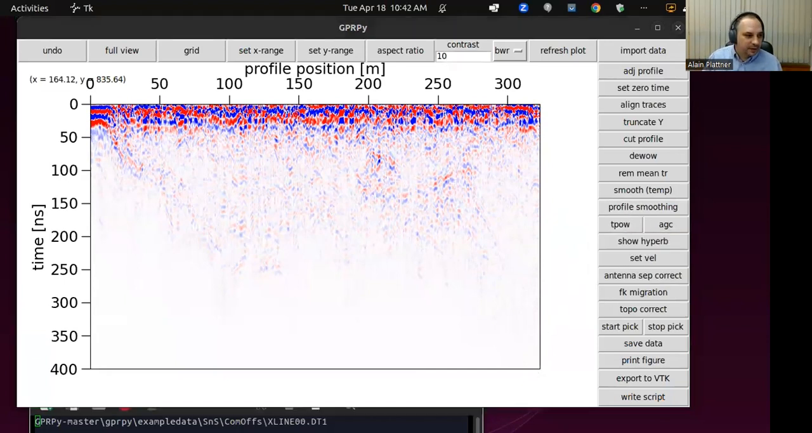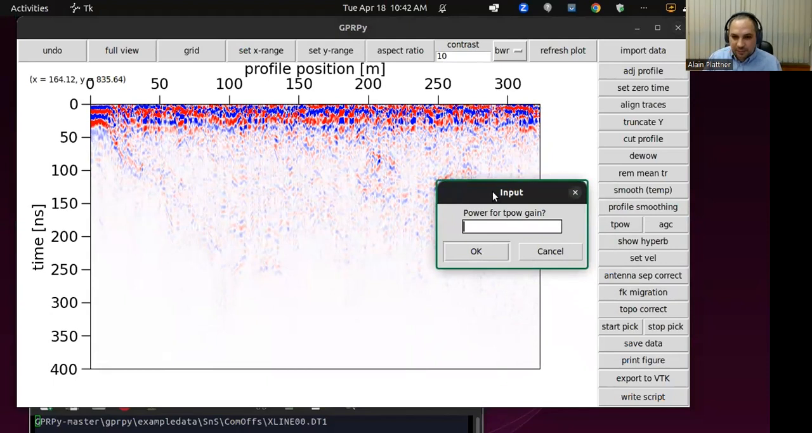So if I click TPOW, you could do, for example, 1 would be linear, 0 would just be multiplying with a constant, which doesn't do anything.